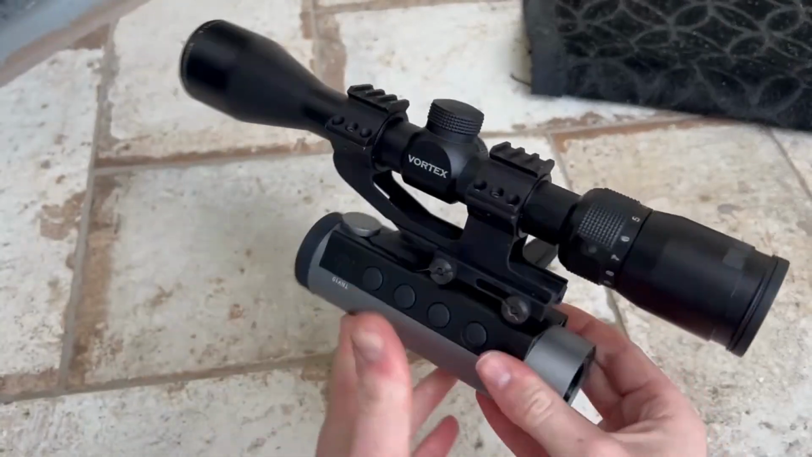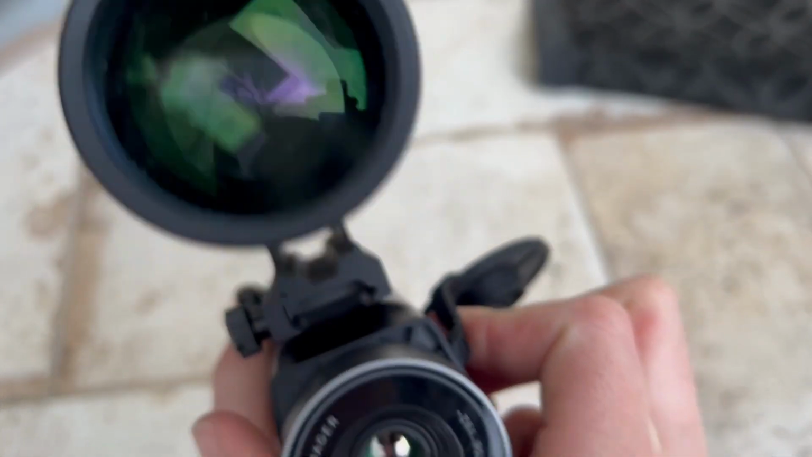Let me know what you think this could be used for in the comments. I'm kind of curious to see what people could do with this. As previously mentioned, it has a 1/4 by 20 screw hole in the bottom for a tripod mount or whatever you want it to be for.